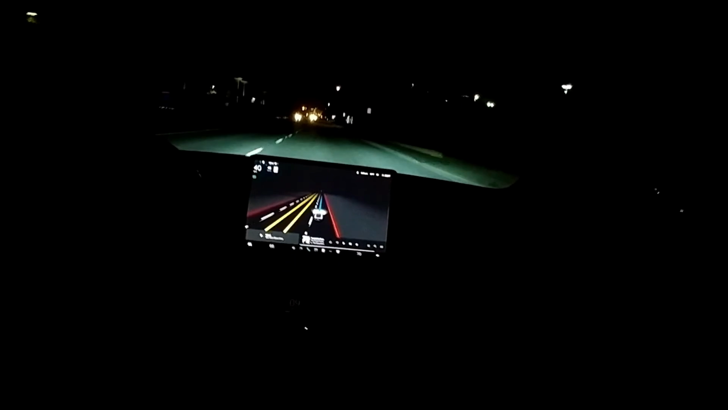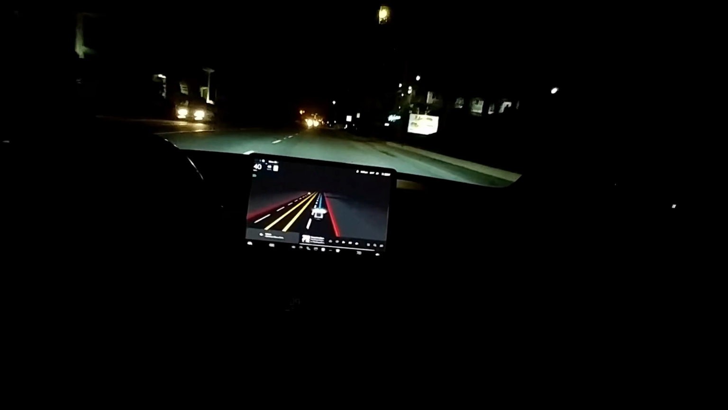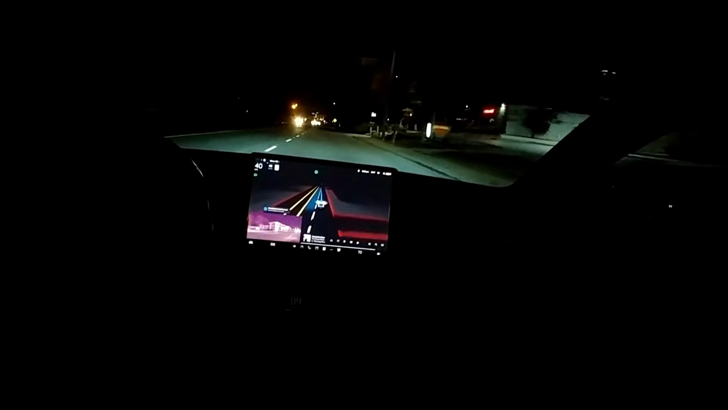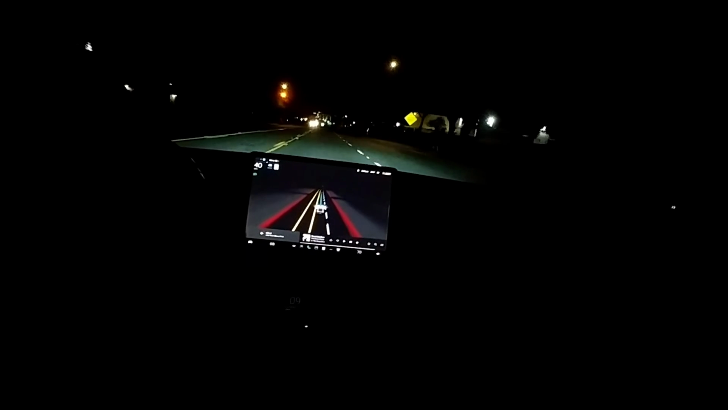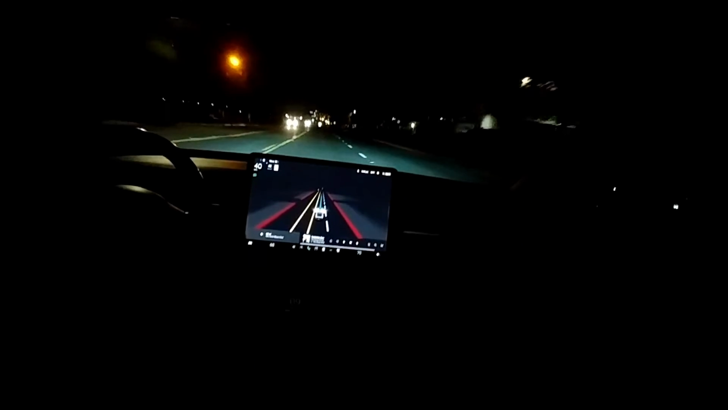It's very, very much more human-like, this iteration of FSD. There are still occasional mistakes, which is why it's still in beta. But that's what they're working on with the help from all the beta drivers out there.